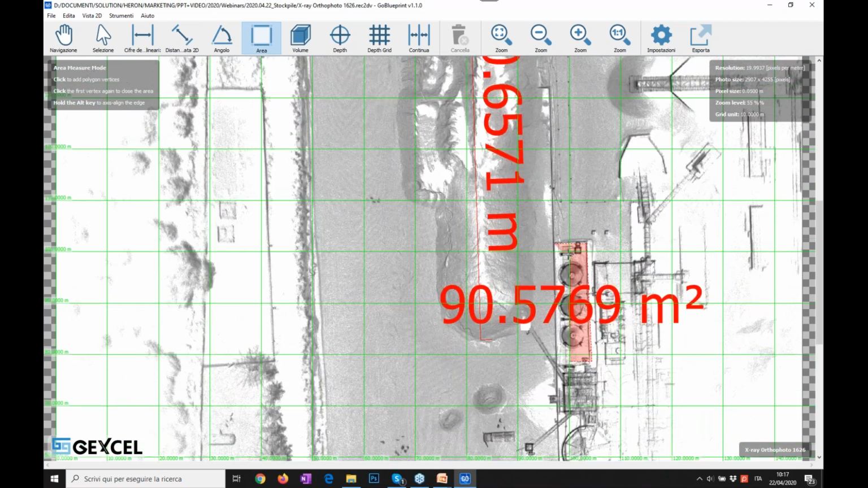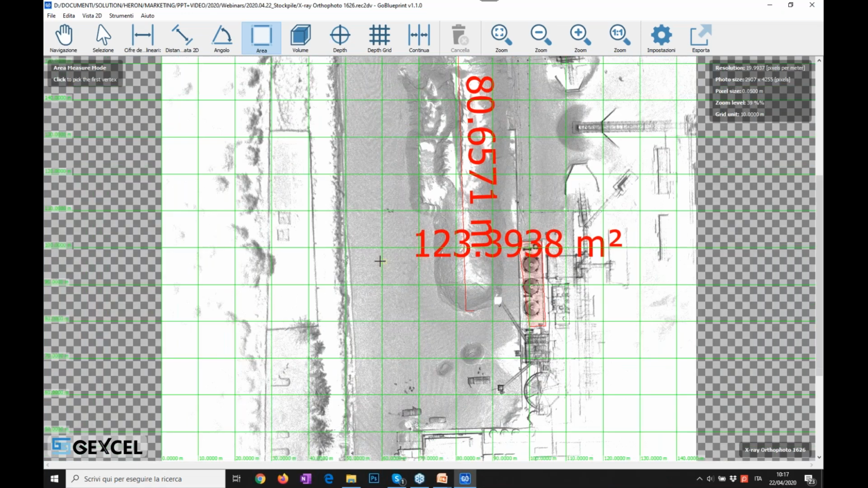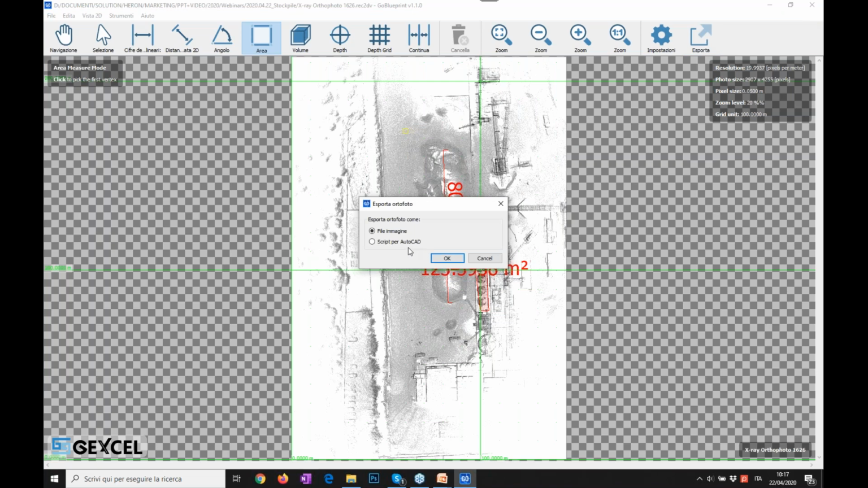You see here. So in this case, you can have a first preview of the area that you are going to calculate, and you can take some annotation. If you then would like to complete your workflow inside a CAD platform, you can export this kind of data to AutoCAD. I can show you very quickly.